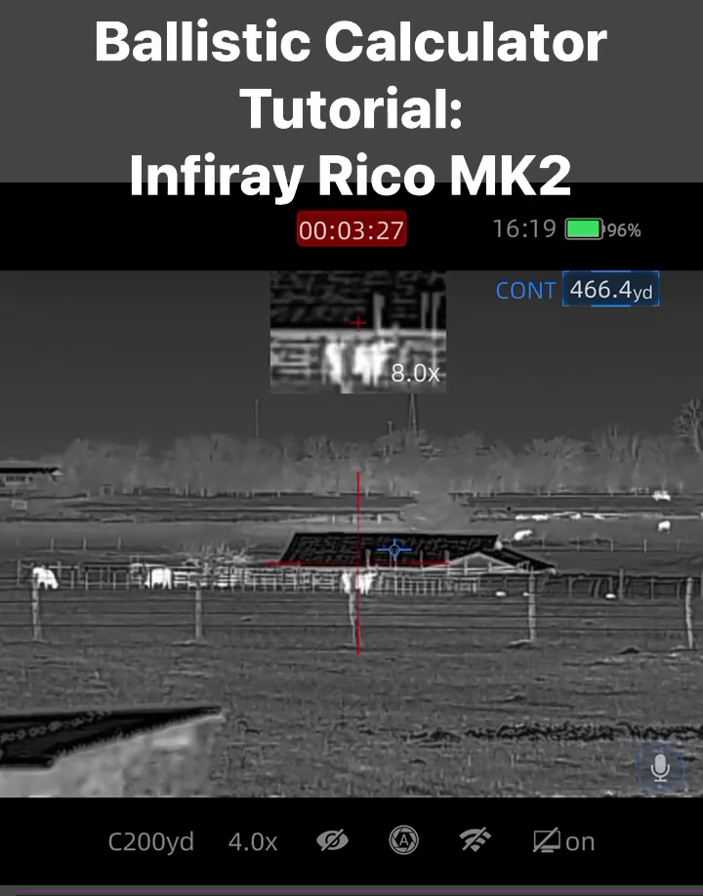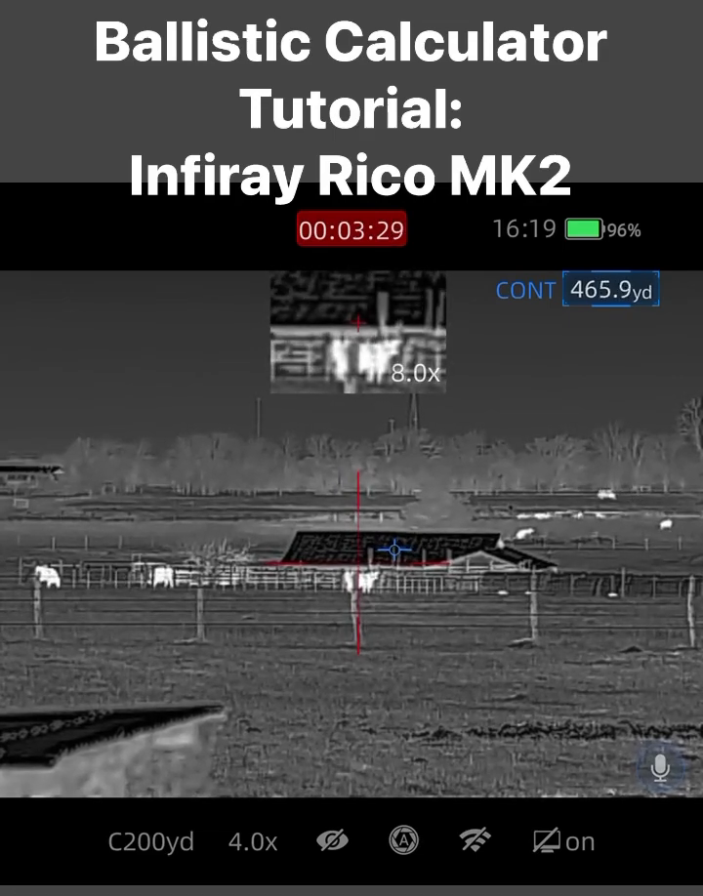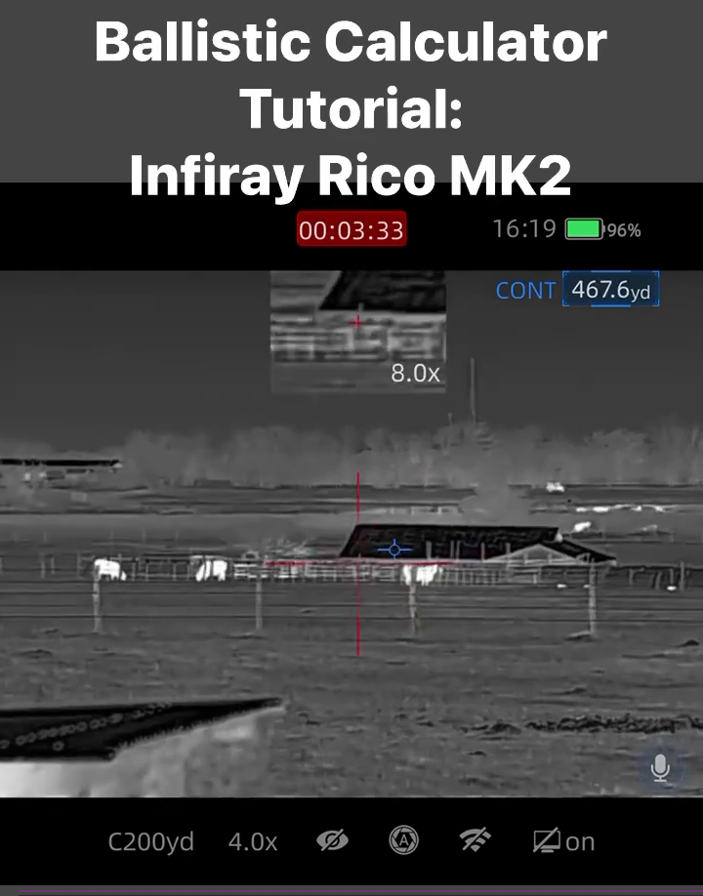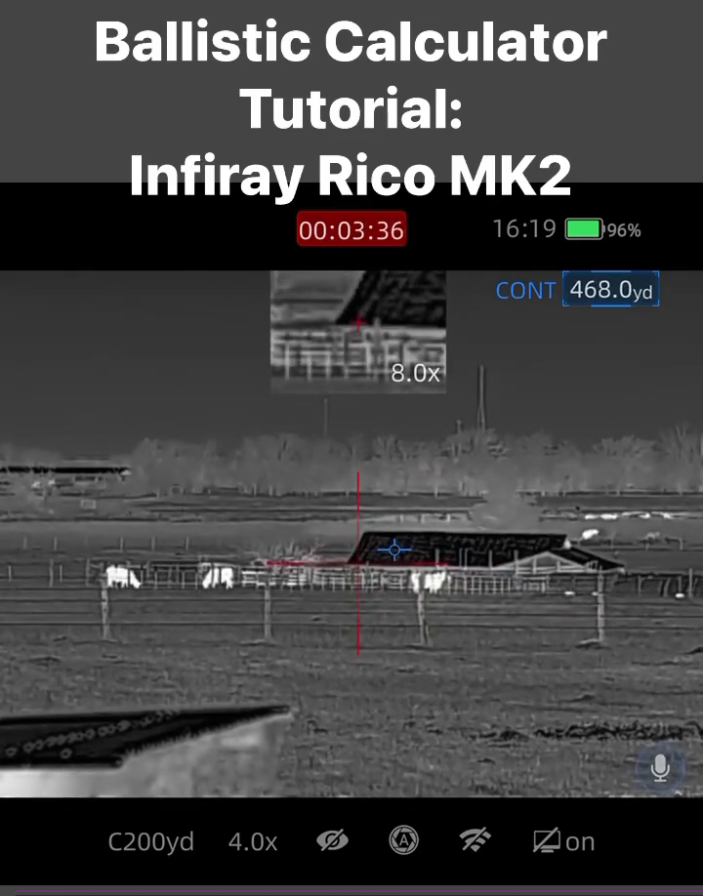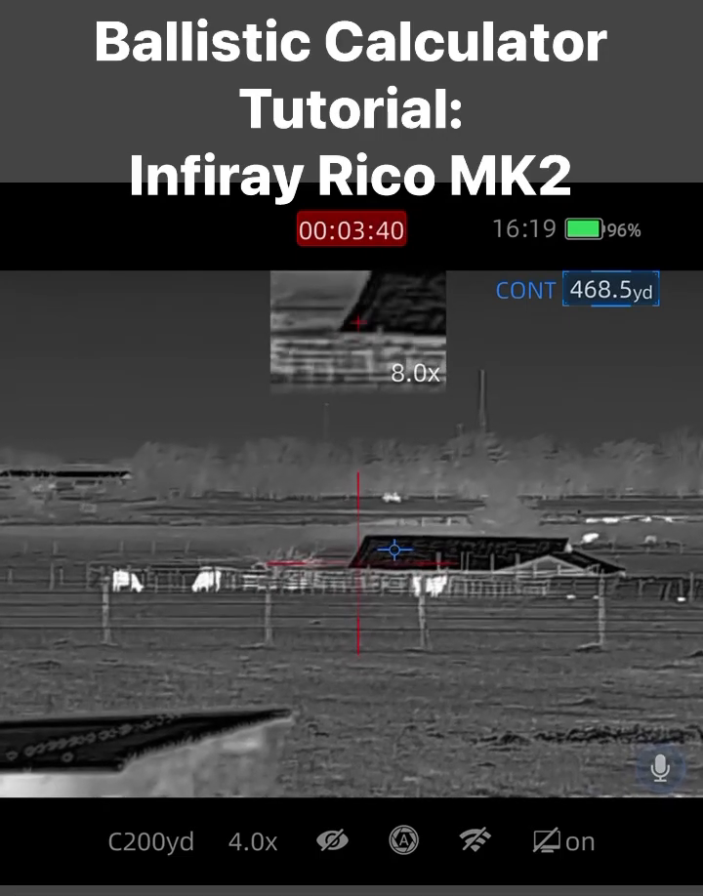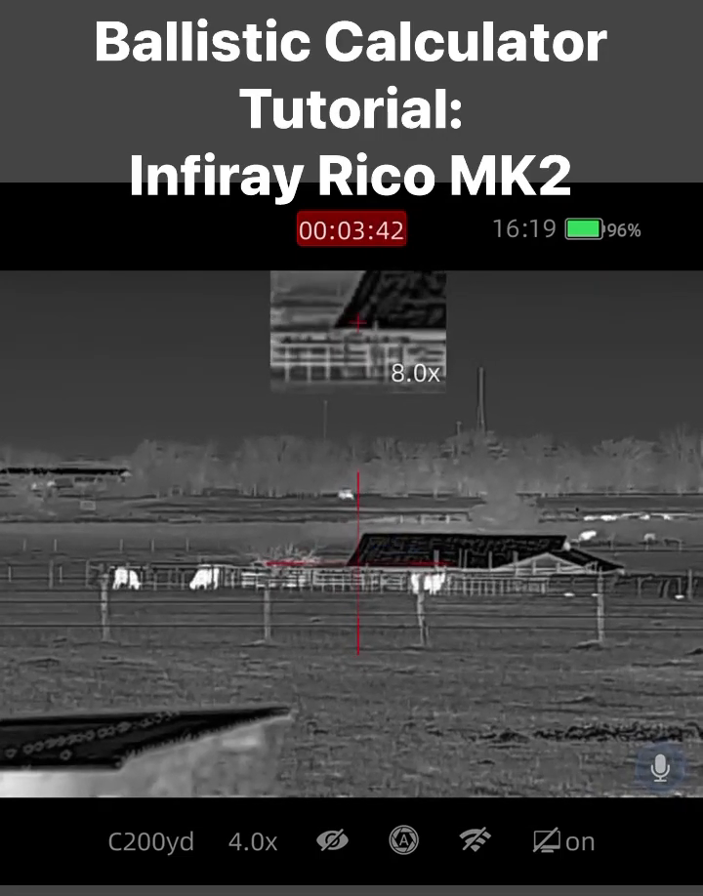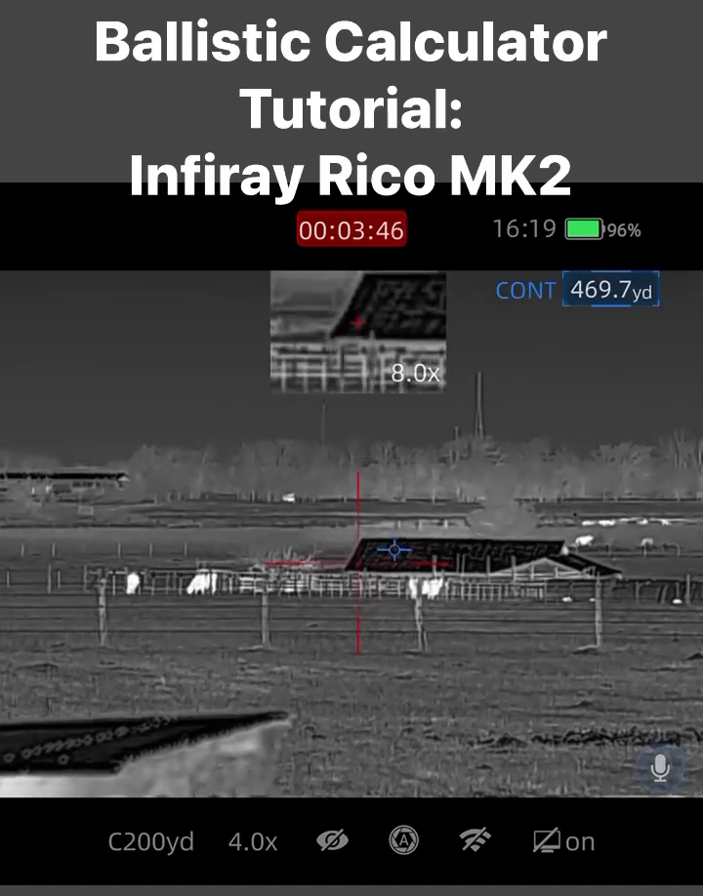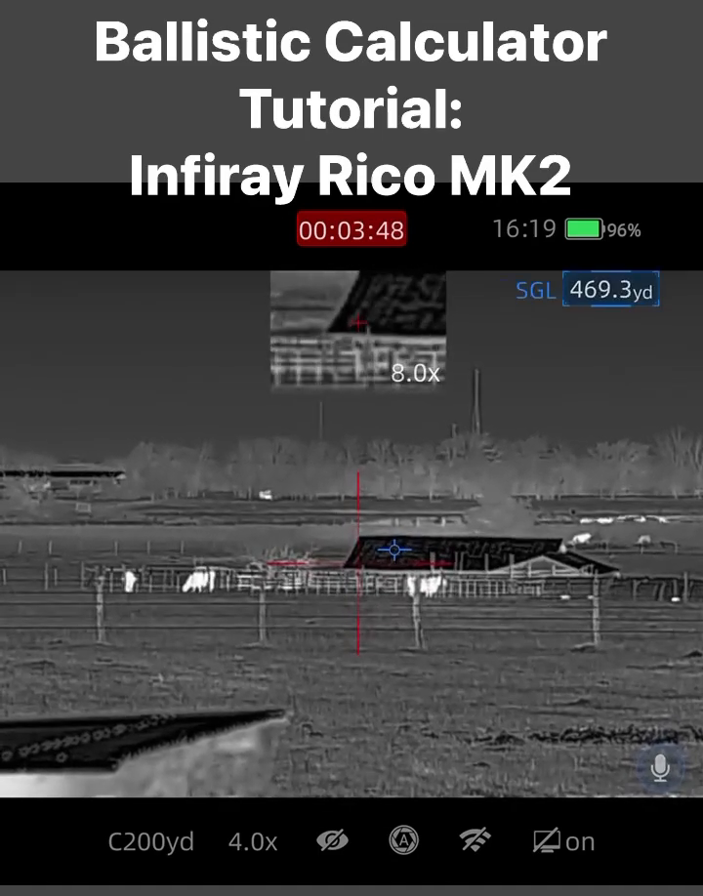The blue circle is indicating where the continuous range finding is occurring, so I'm going to point it at the roof of this barn. You do a long press on it, it turns it back off. We can do a long press and turn it back on.